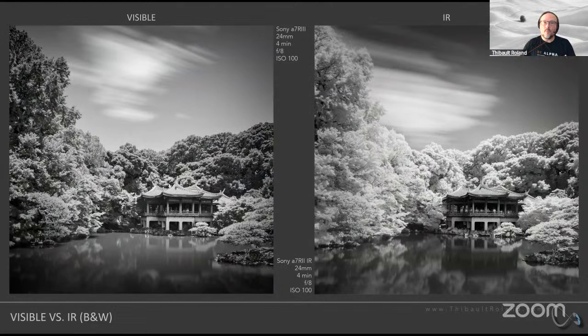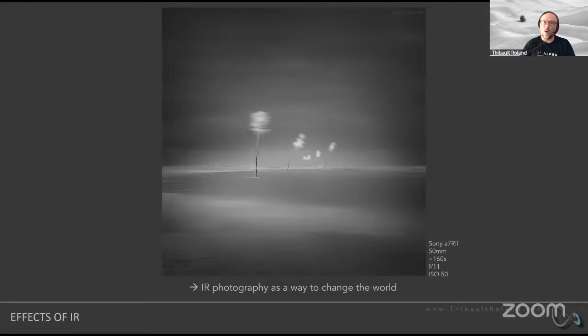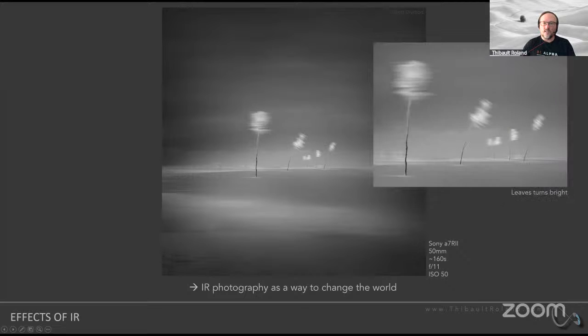I have another example that shows you some of the other differences. This is another example of trees. Just the backstory here is that those are trees that were planted in water. And I actually also captured them using the long exposure technique, which means that during the time of the exposure, those trees basically were moving around. And as they were moving around, they created these blurry lines here. But those blurry lines that you can see here, this is the foliage of the trees. So again, the foliage comes up very bright, which is exactly what you're seeing in this zoomed in image.